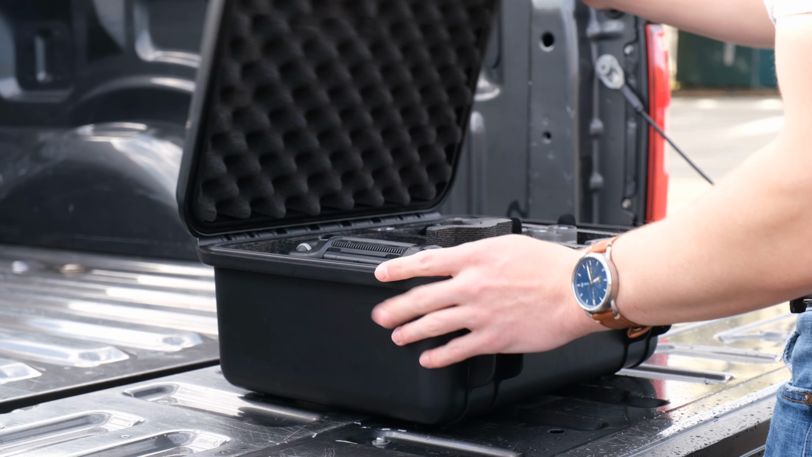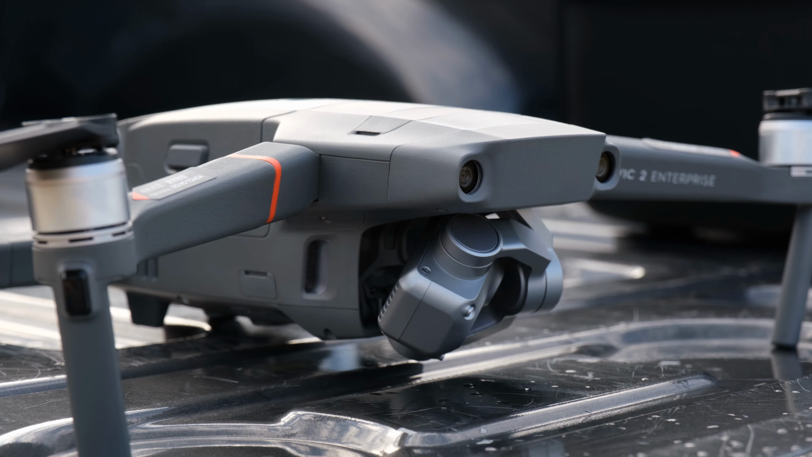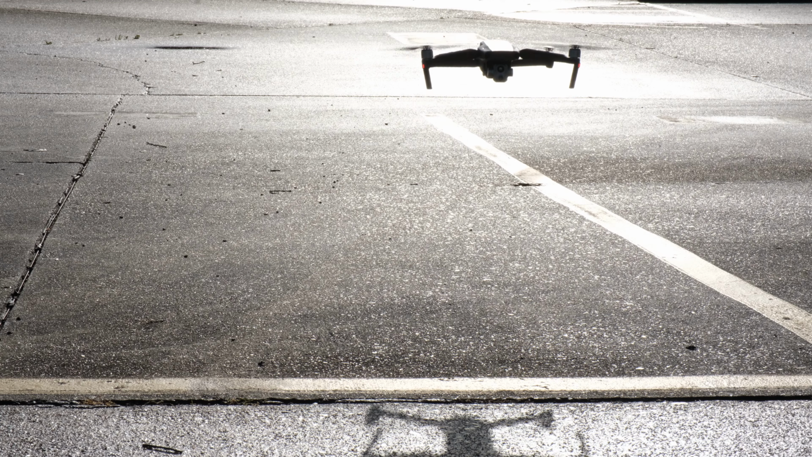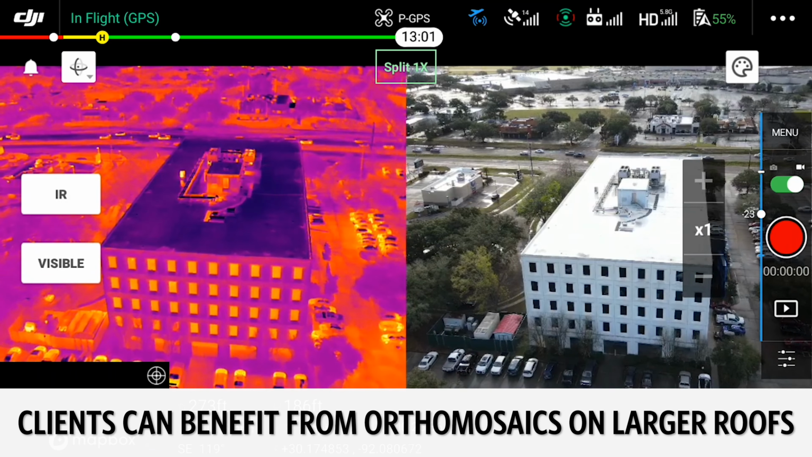Our mock inspection will walk you through what a simple roof collection job would look like. So we're out on site now, and we'll be inspecting a commercial roof with both our thermal and vision cameras. Taking a lot of pictures is great, and some clients may need only a few specified shots, but on a larger roof like this, a client will likely want or could benefit from having an orthomosaic of the roof.